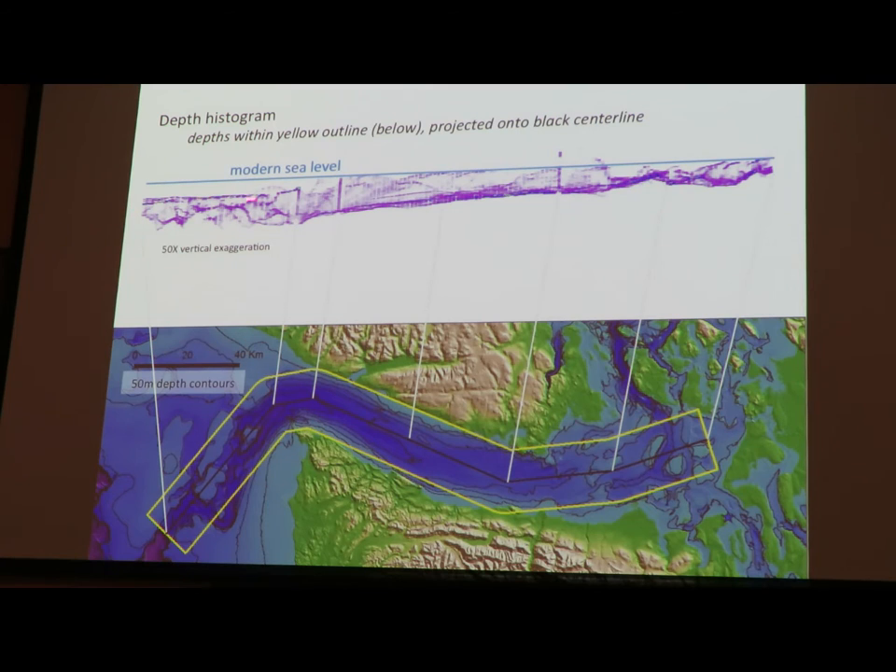So this is from east to west, sea level, deep, and the stronger the color and the bluer the color, the more samples at the bottom there are in that bin. And this is showing us that we have a floor of the Strait of Juan de Fuca that gets gradually deeper out to the west. And we get up to the continental shelf, and it jumps up and it's flat. Not too surprised. That's modern sea level.